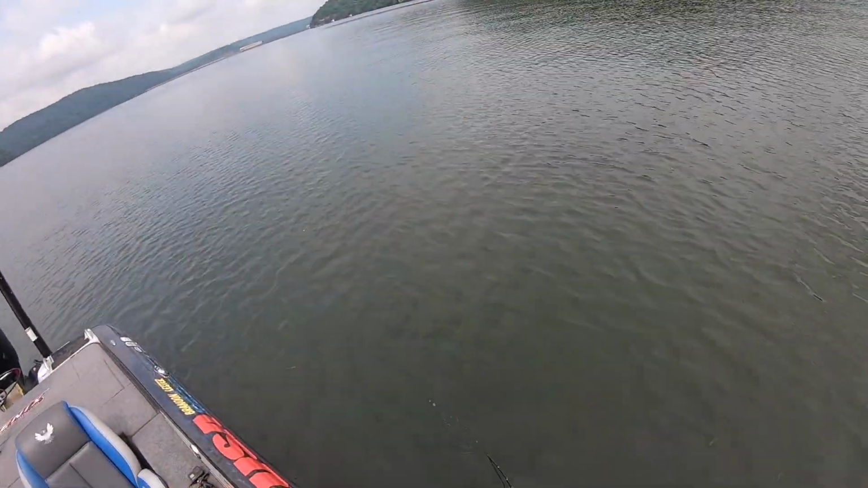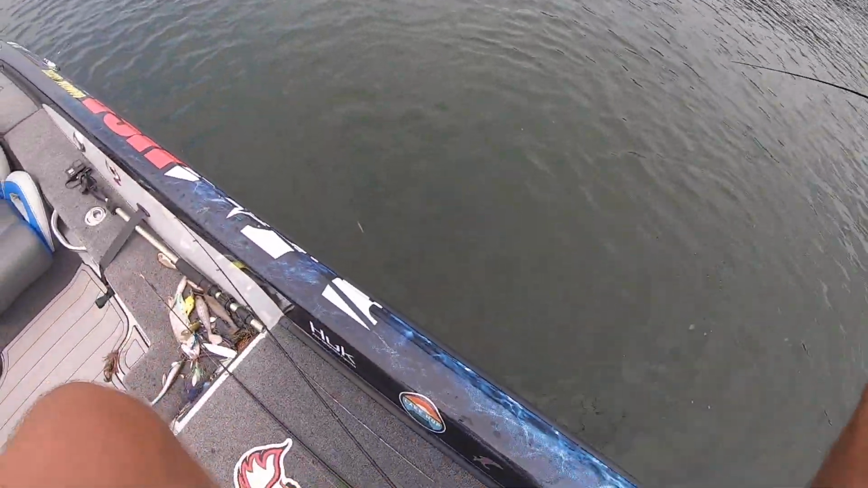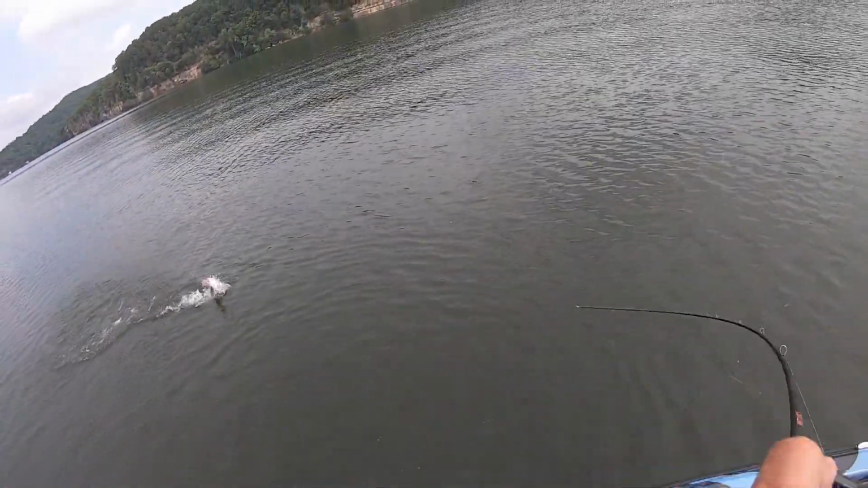Well, I'll be honest, I really thought I was fixing to light them up on a crankbait, but not happening. I missed him. Got him that time. Big spotted bass.